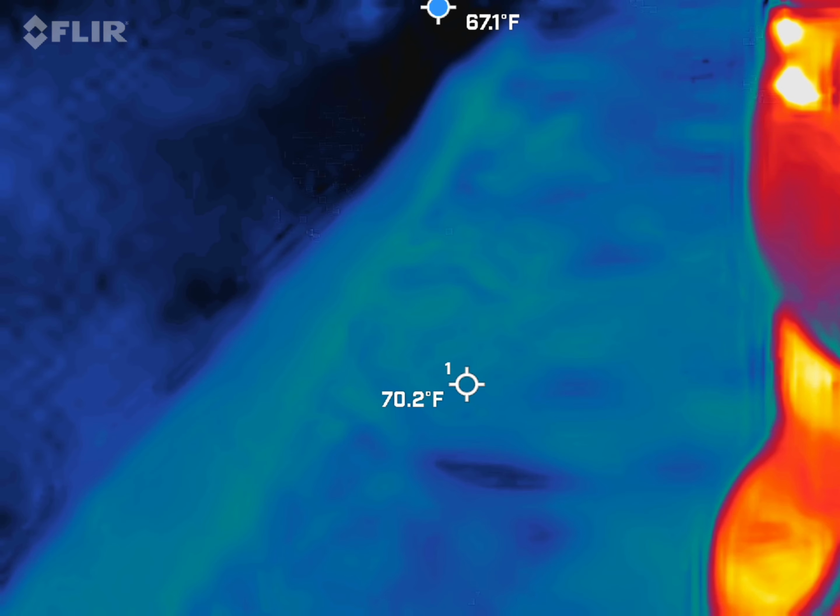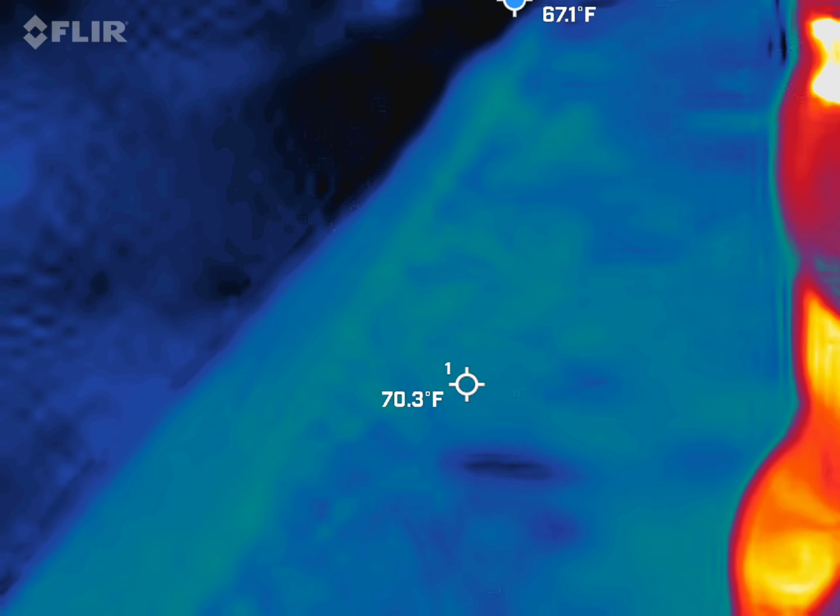But the point I'm trying to make is we did get the letters RI, but only whenever I brought up Ralph's name. It was not with the Rhode Island piece at the beginning.